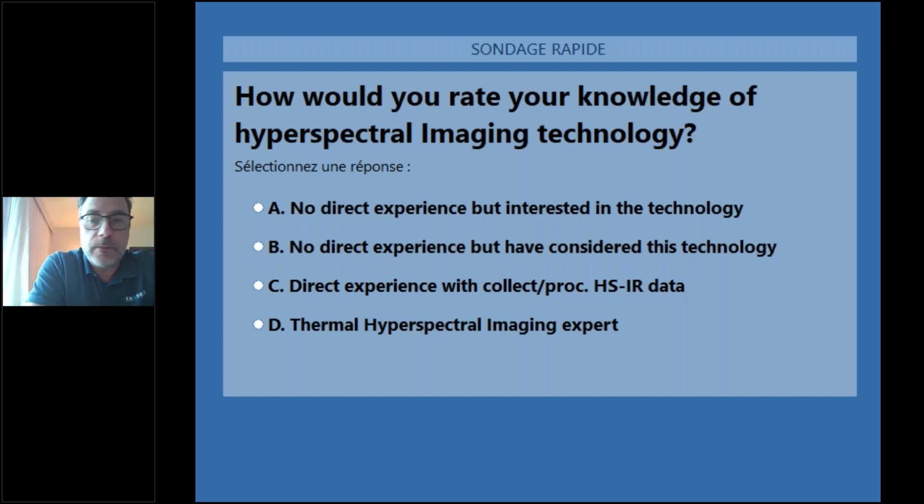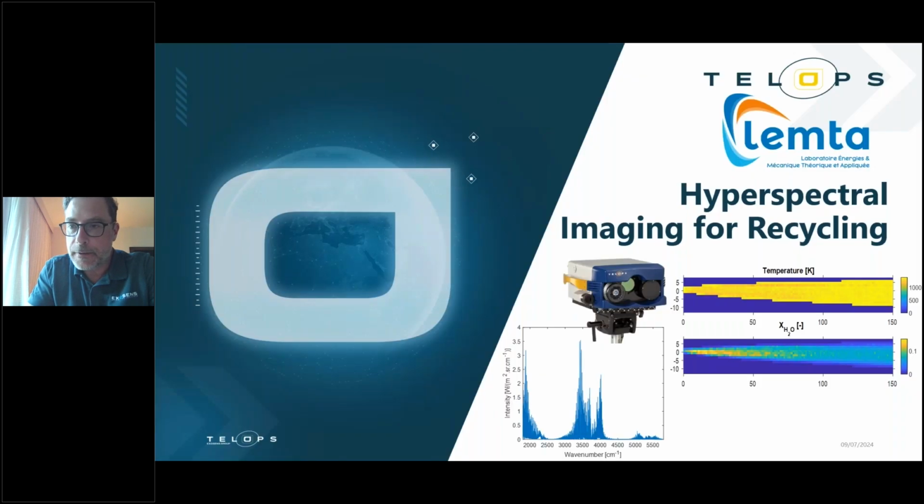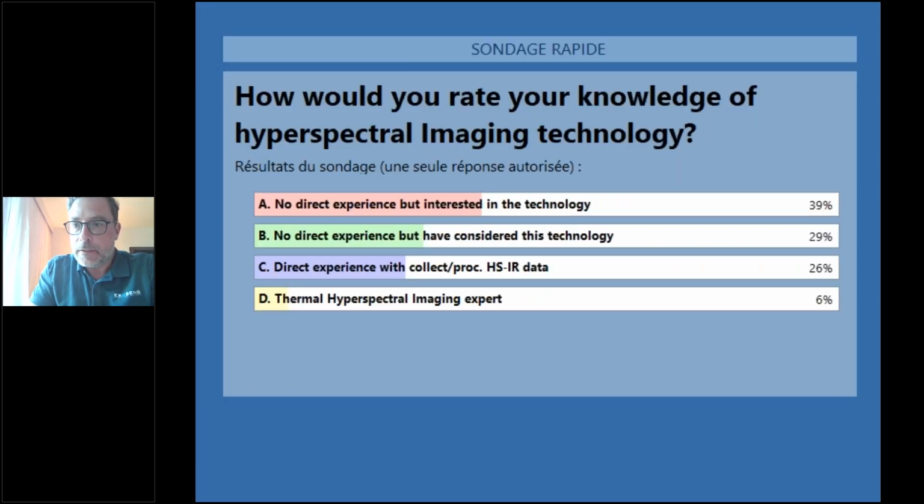I'll just give a few more seconds to give a chance to everyone. Right, I think most of the people have voted, so I'll close the poll and share the results with you. All right, here are the results. Most of you are in the first 3 categories.